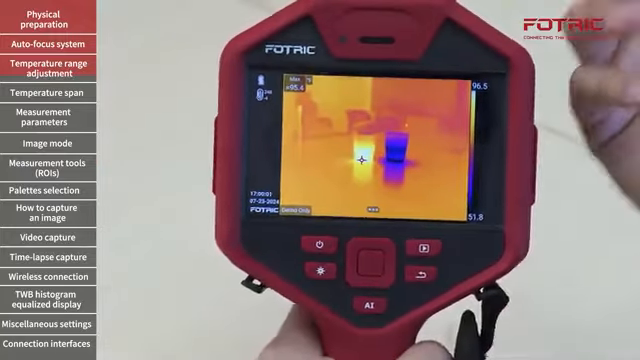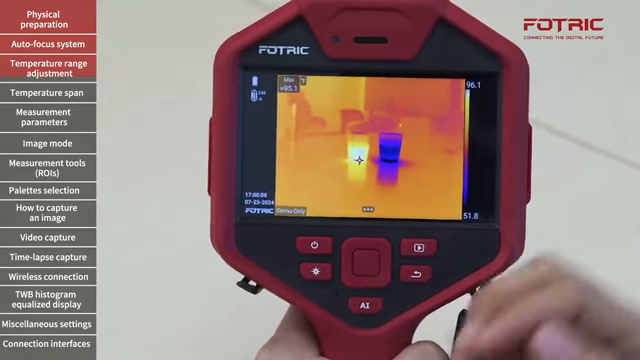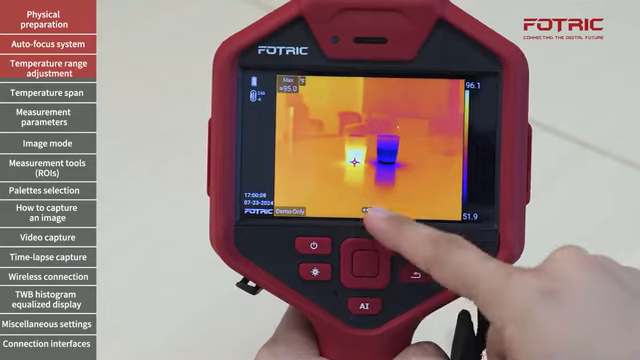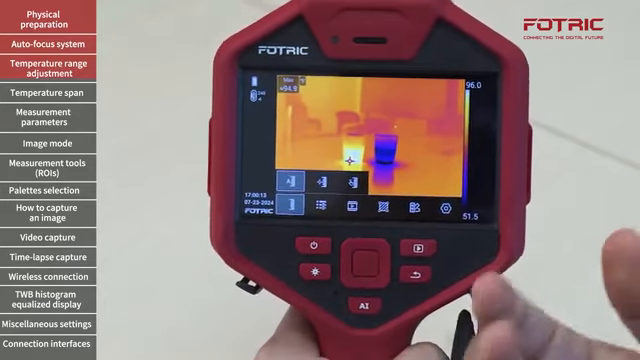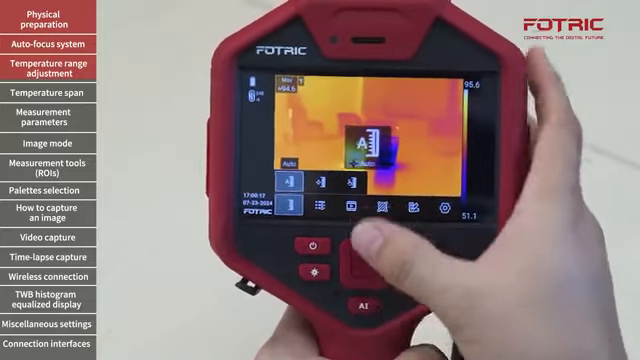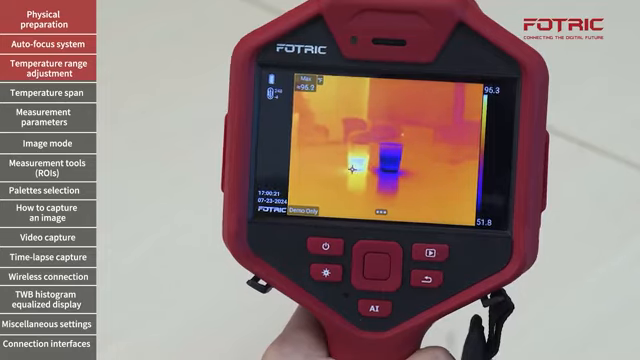So once you have the camera in focus, the temperature range is correctly set up, and you're working at the proper distance between the camera and the object, the next step is to adjust the temperature span. For general inspections, you can use the auto temperature span right there. I can once again use this or my fingers to tap on the screen.